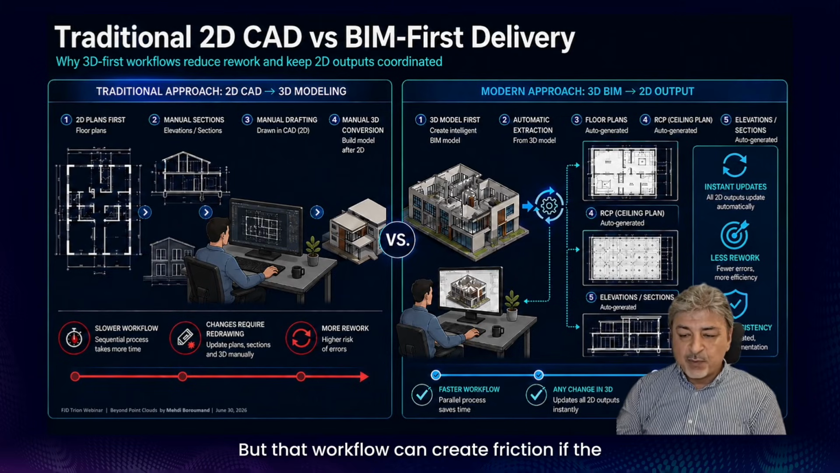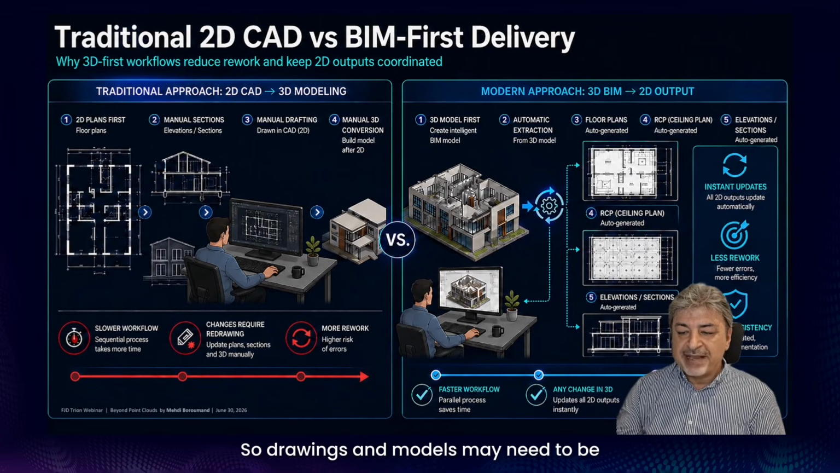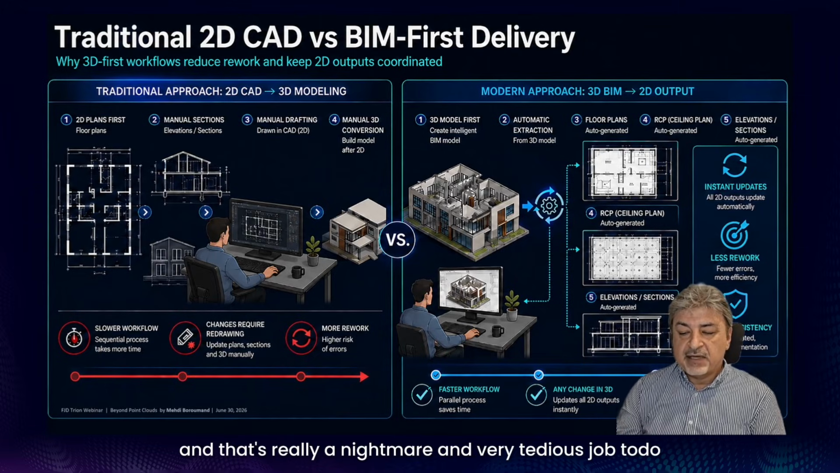But that workflow can create friction. Just imagine if the design changes, which is pretty likely, so drawings and models may need to be updated manually, which increases rework and the risk of inconsistency. And just imagine if you have to redo the old 3D model part. That's really a nightmare and a very tedious job to do.